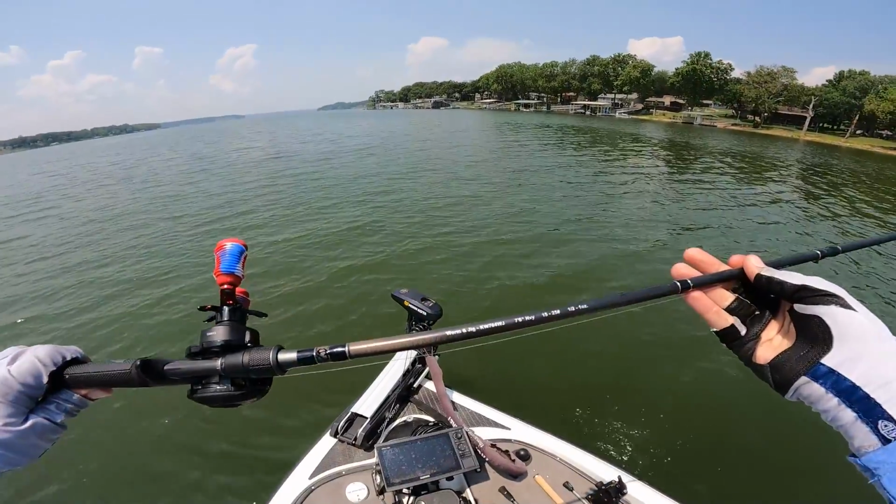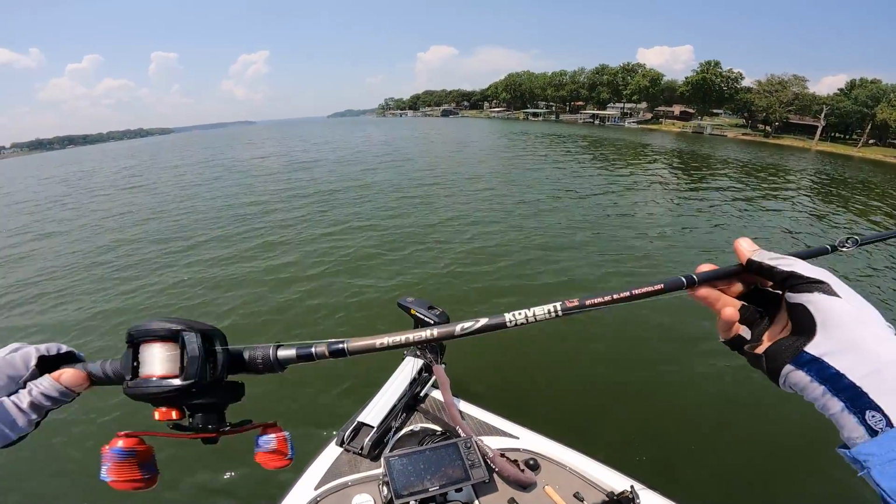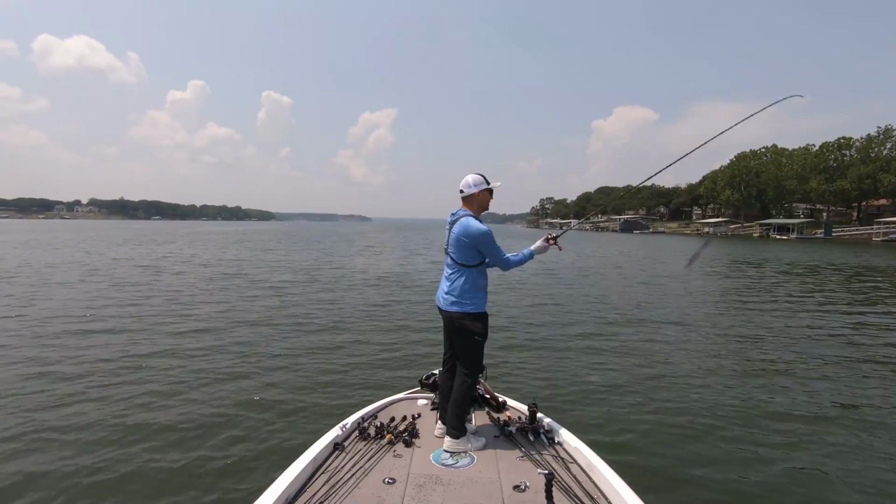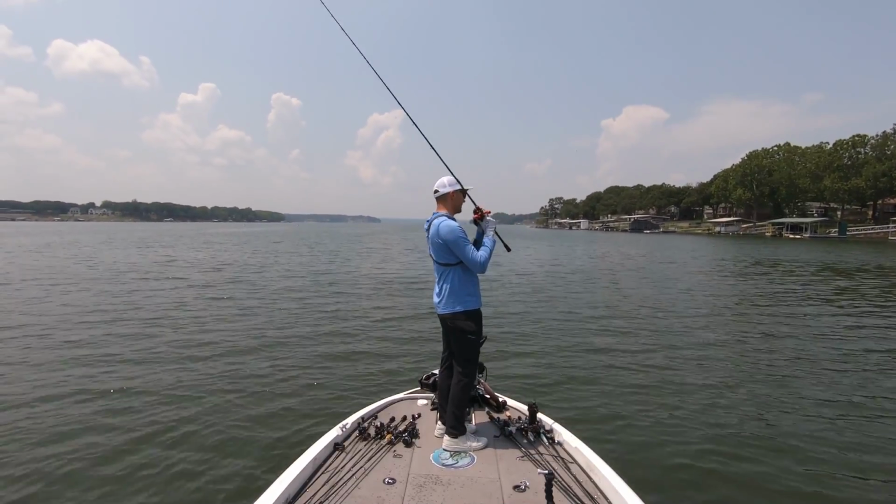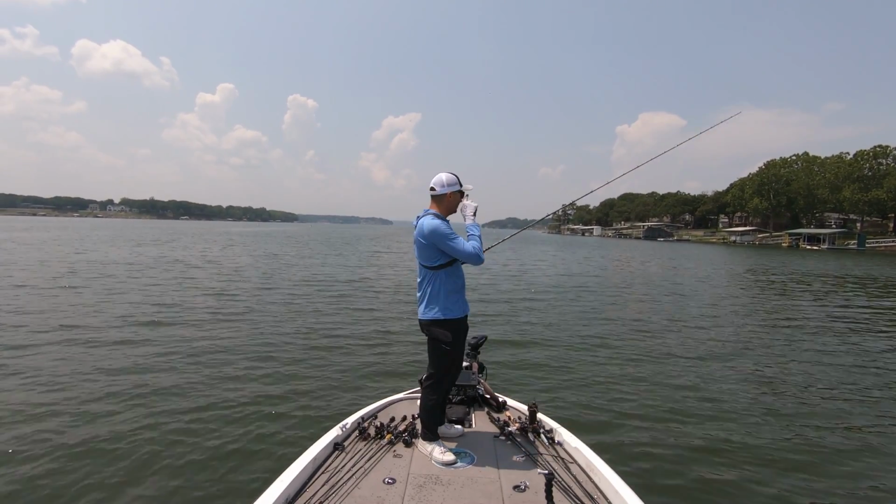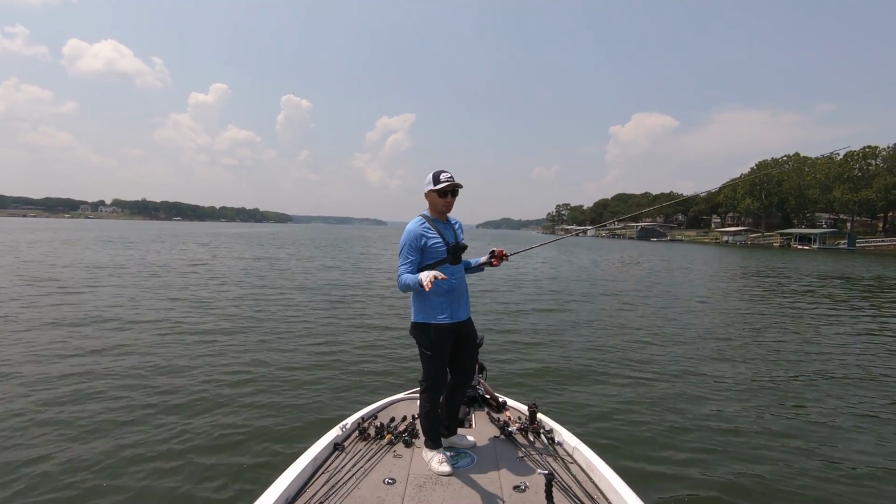I'm throwing that with a 7'6" heavy power worm and jig rod from Denali in the Covert Light series and a Black Max reel, just bombing that thing over these ledges, guys. And these fish are setting up here finally with the sun, with the conditions. It's all a timing deal out here offshore.